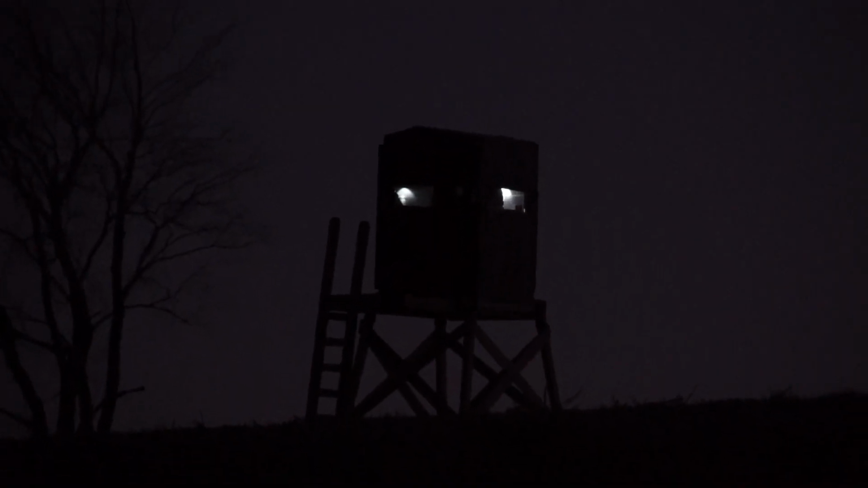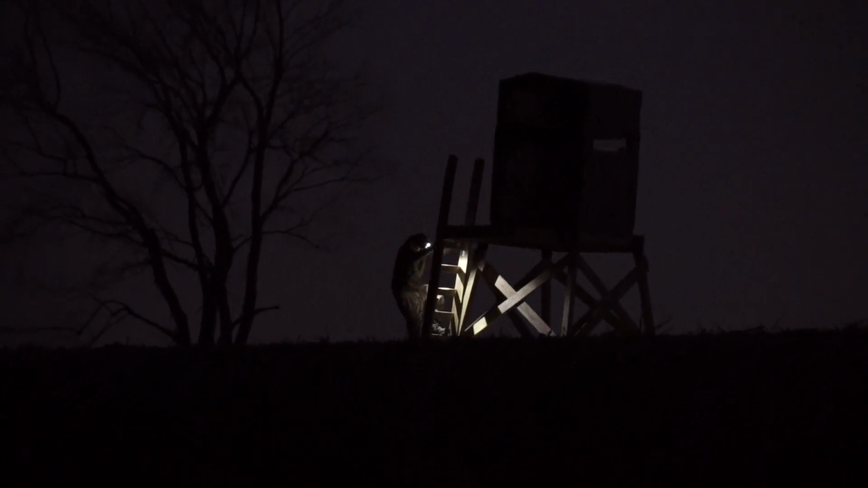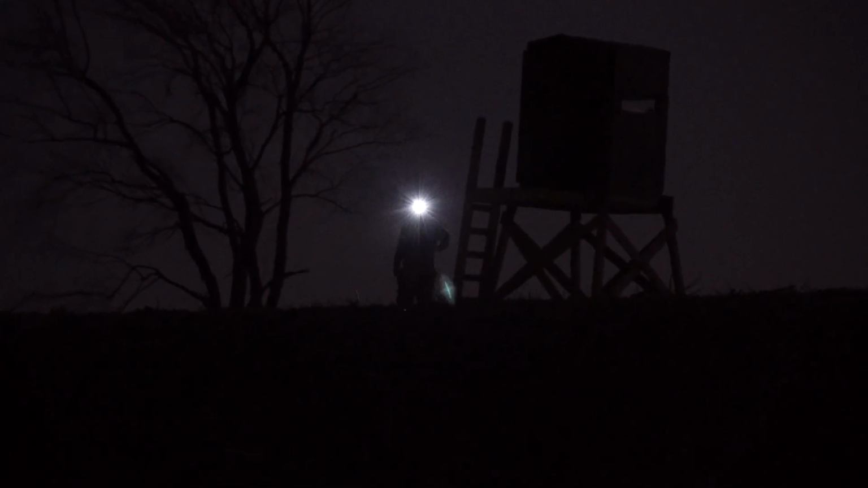The other thing is when you're in a box blind or tree stand at night, and you're always worried about spooking those animals, well, now I can grab my thermal out of my bag, do a quick scan, see where the deer are, and literally walk around them so I'm not spooking them. I'm keeping those deer naive, I guess, to where I'm coming in and out, and I'm putting less pressure on them, therefore they're more apt to stay in there.